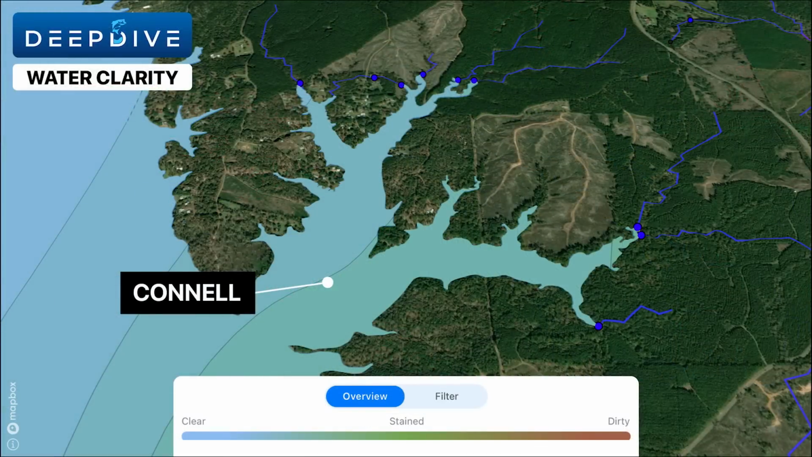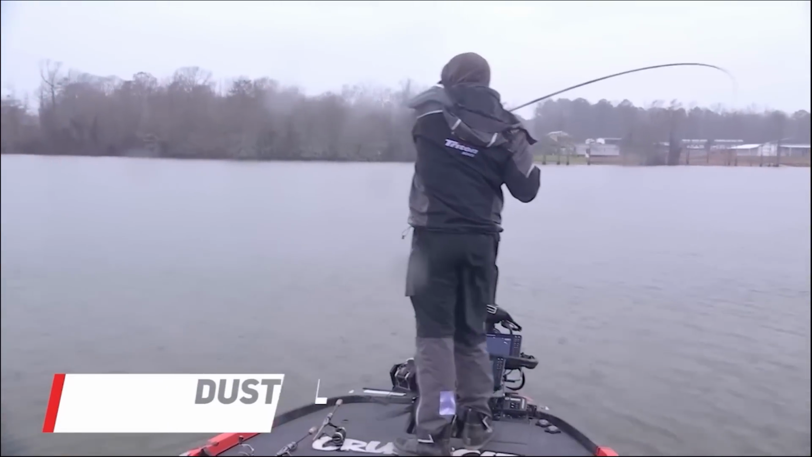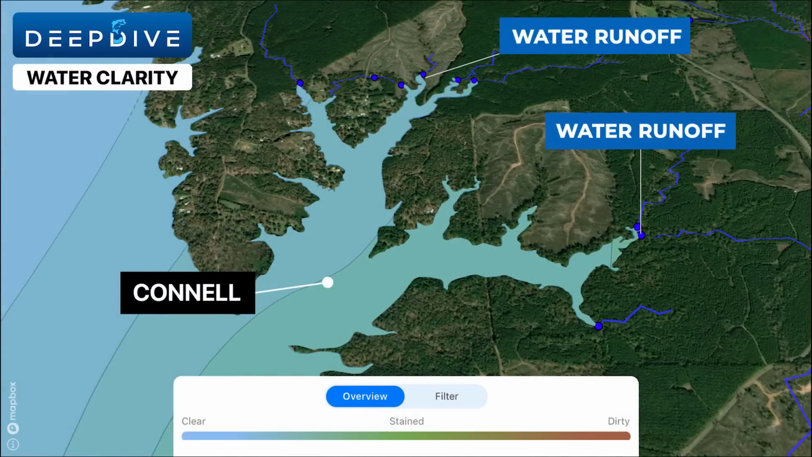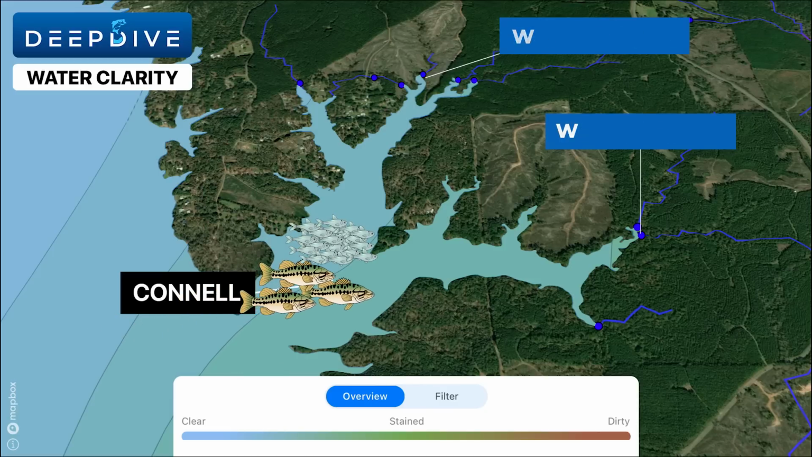Taking a closer look at this creek, you can also see that there are a lot of water inflow points that flow into the back of it. The championship round was on a Sunday, but the day before on Saturday there was a lot of rain in the area. This brought fresh water into all of these water inflow points you can see in the Deep Dive app, and this caused the shad that were sitting more towards the mouth of this pocket and creek to push into the creek. This also brought bass back into this creek as well.